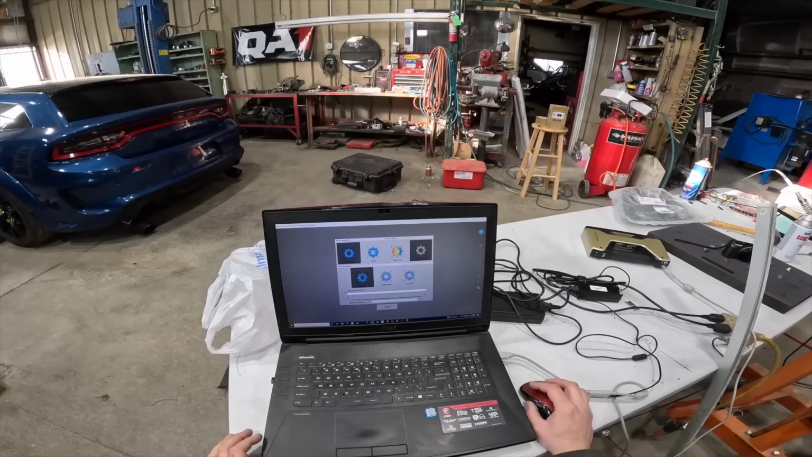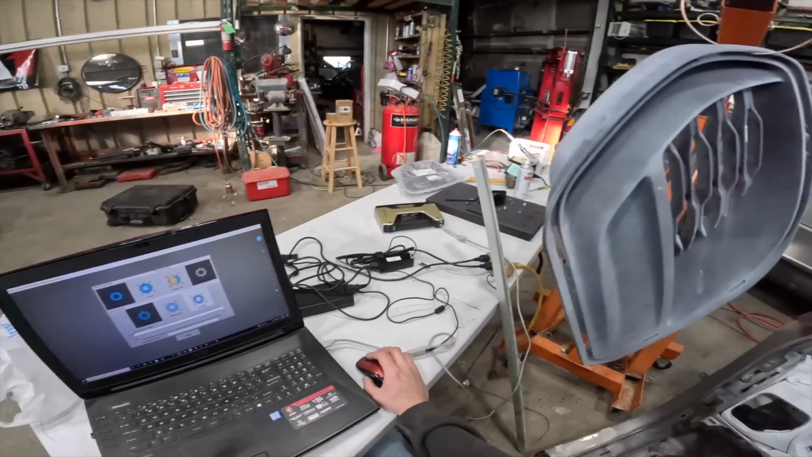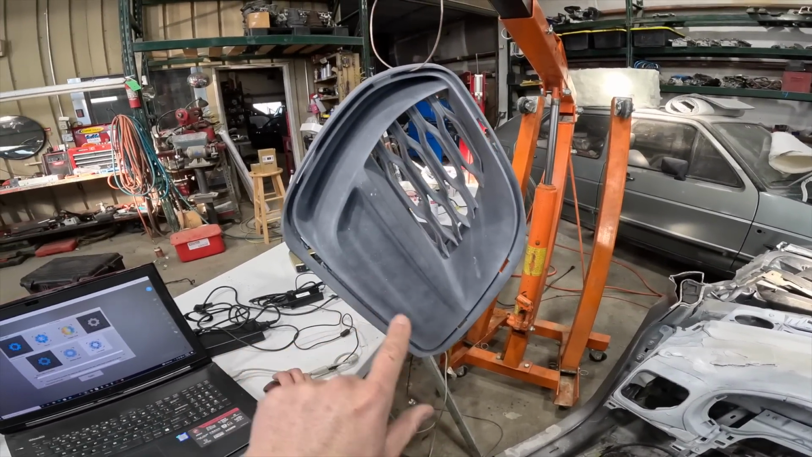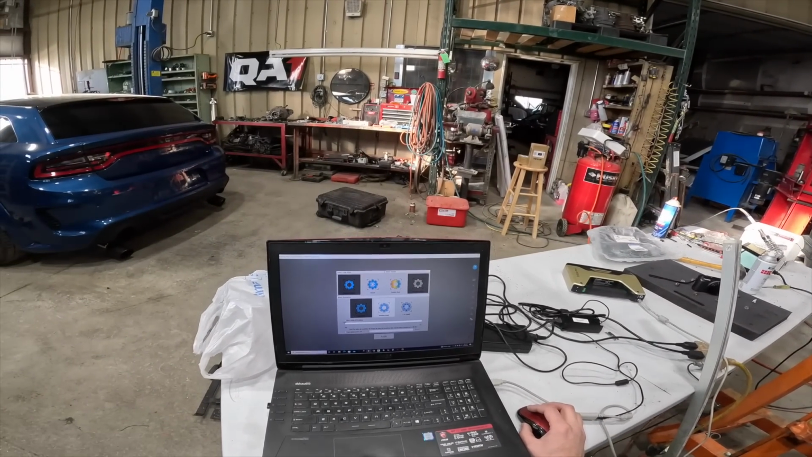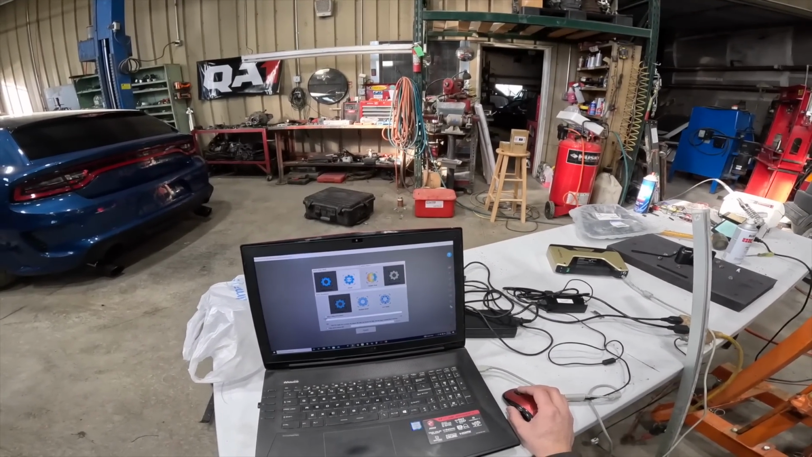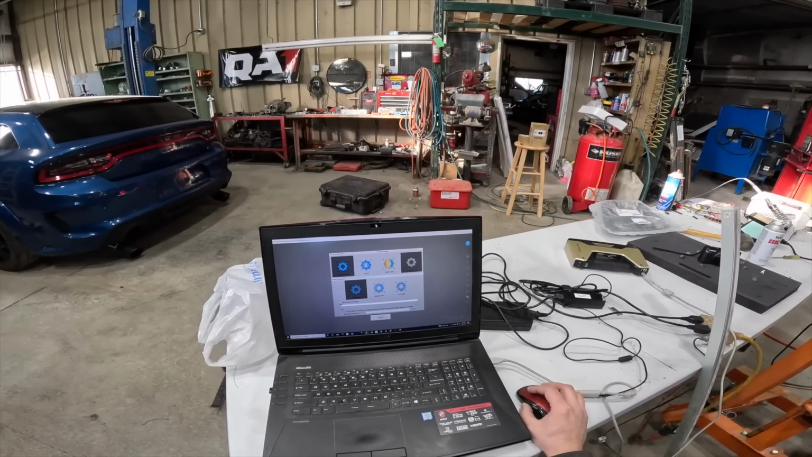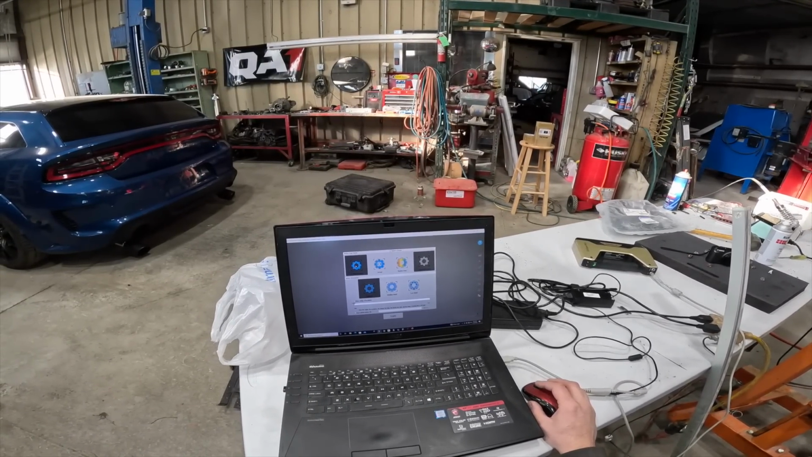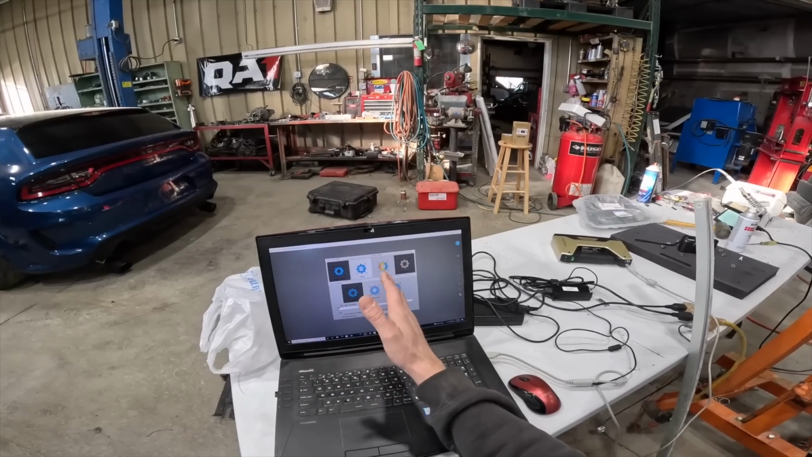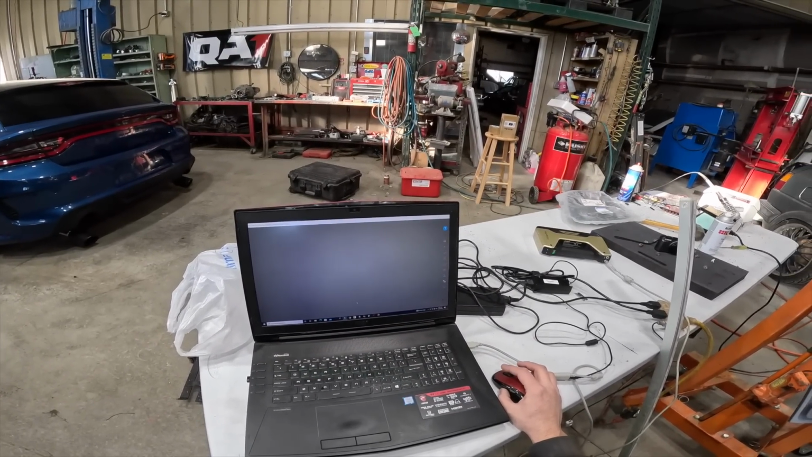I'm gonna do high detail. Could do medium or low depending on the part. Since this is kind of intricate and it's pretty small, high is fine. And then since I'm not doing markers and features, I'm just going to do markers slash features. So as long as it doesn't see any markers, it won't try to, you know, just use the features. So just hit apply.